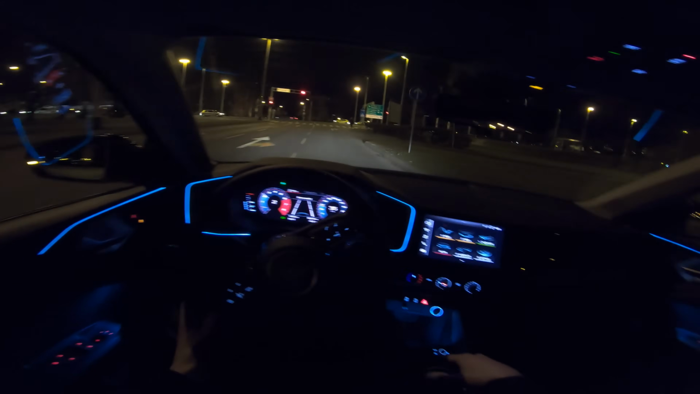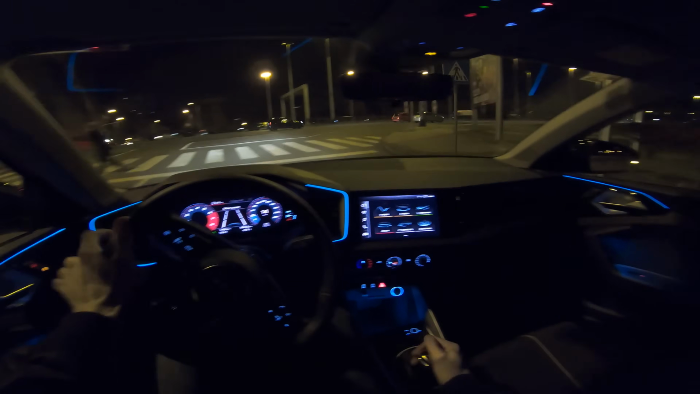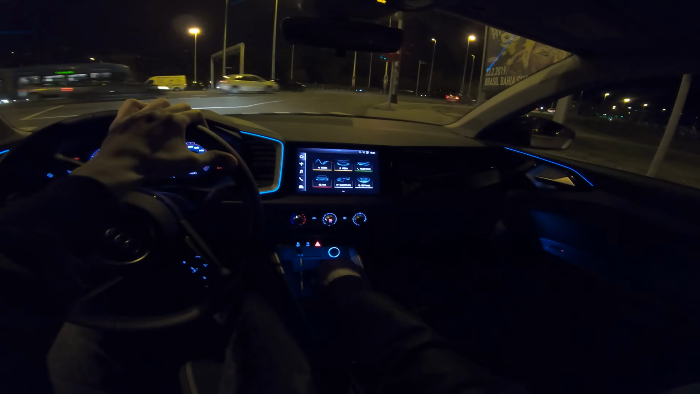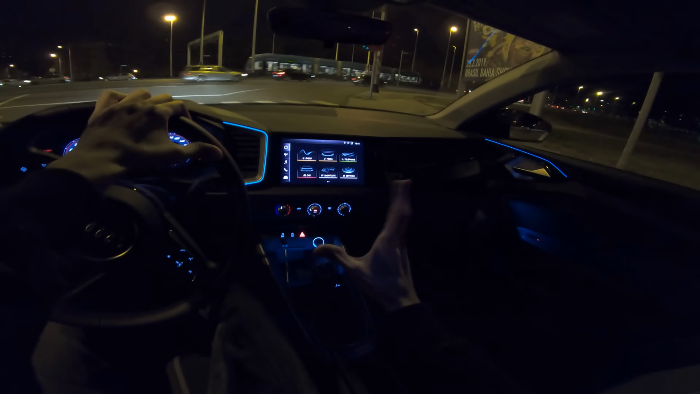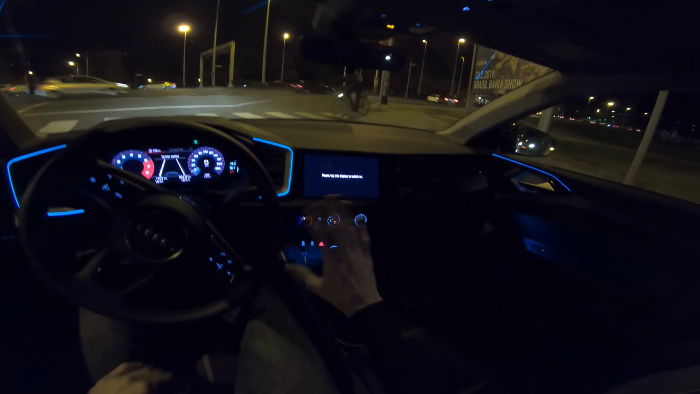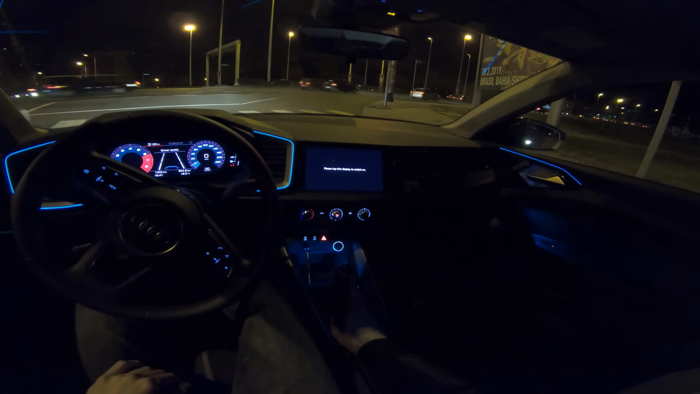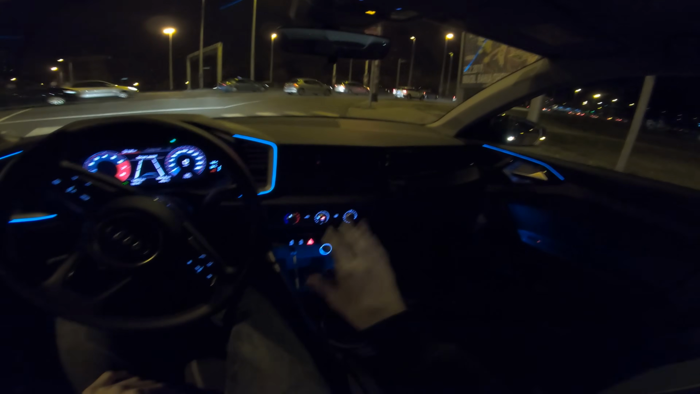We're actually in Croatia's capital city of Zagreb. We're going to go across the bridge to New Zagreb, and I want to show you guys this feature. You can turn off the screen if you just want to enjoy the ride and you don't want this display. Yeah, okay, so now it goes off, excuse me.